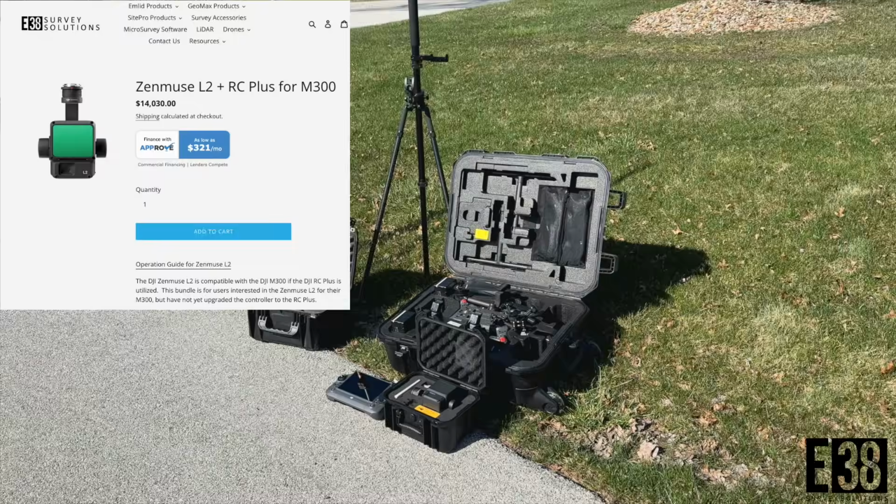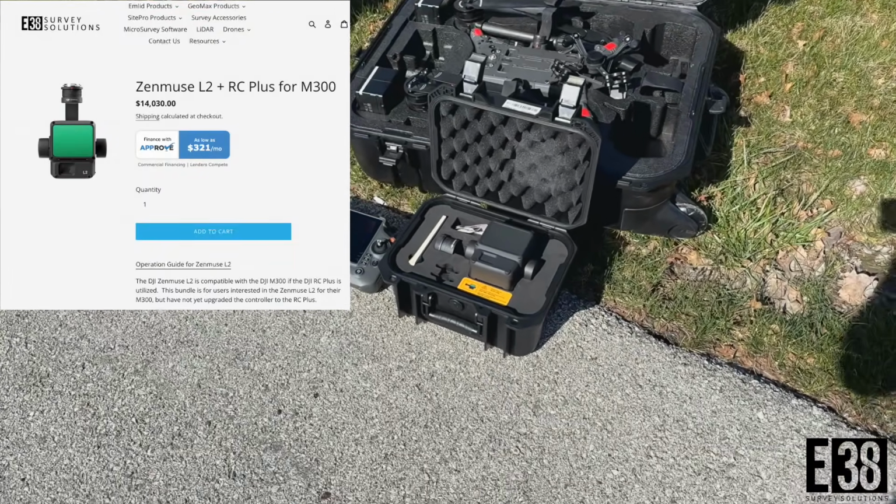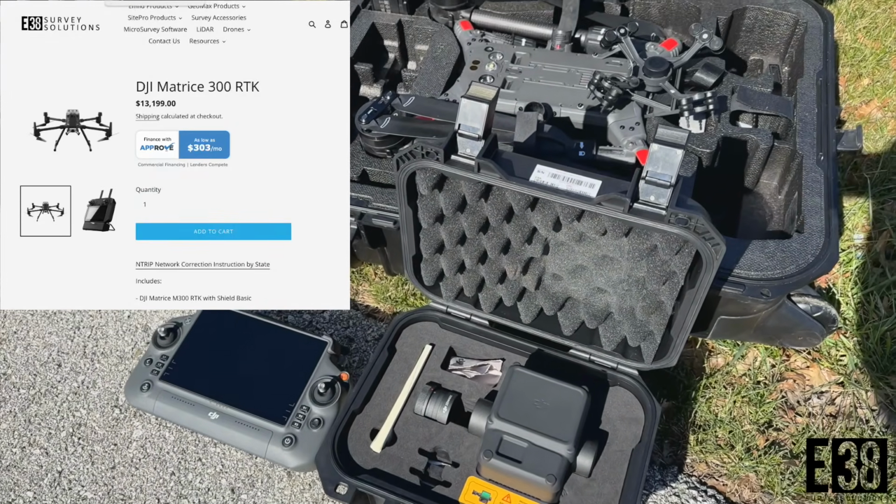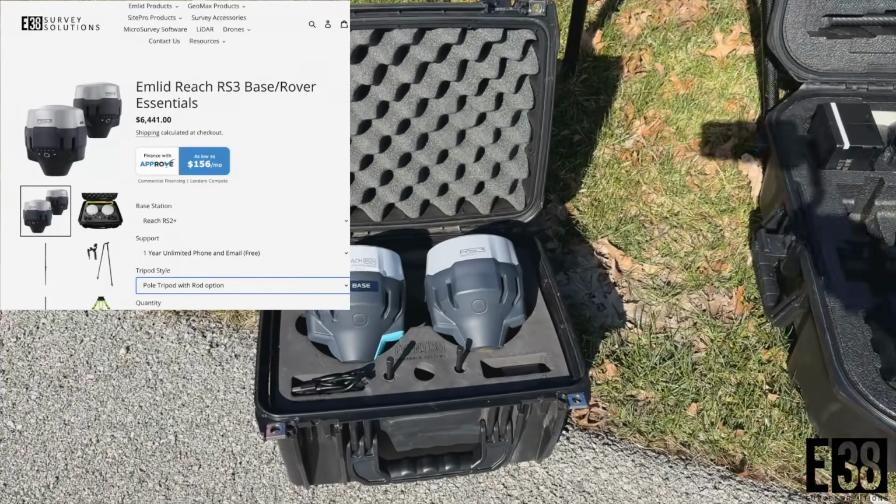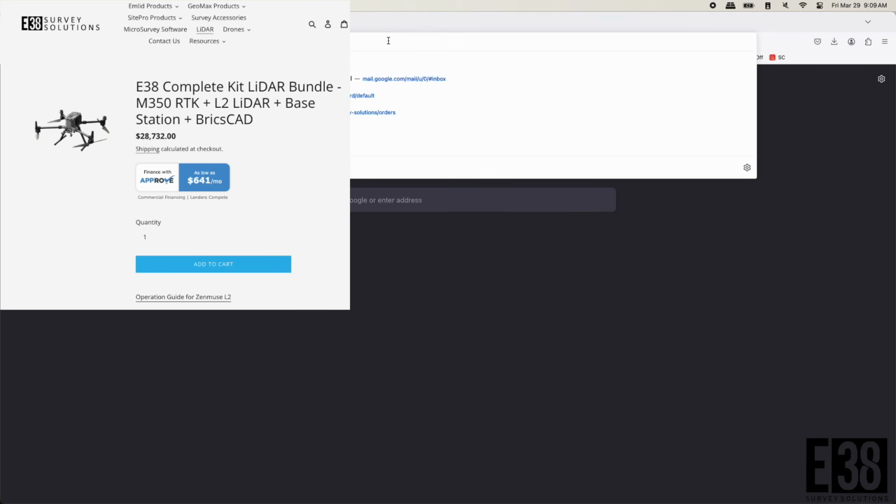In this video, we're going to go through a full workflow running a mission with the DJI Zenmuse L2. All the equipment used in this video is available at e38surveysolutions.com and consists of the L2, DJI RC Plus, DJI Matrice 300, and the Emlid Reach RS2 base rover essentials kit. We also have ready-made bundles with more or less equipment included to suit your needs. Now let's get started.